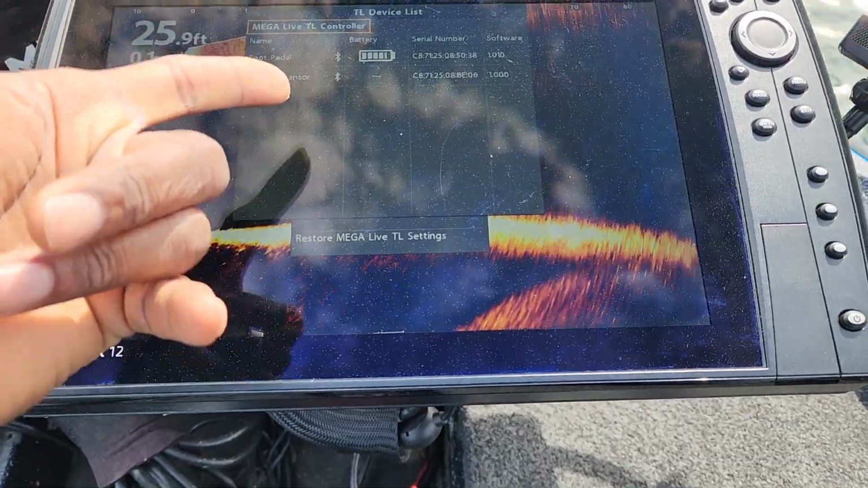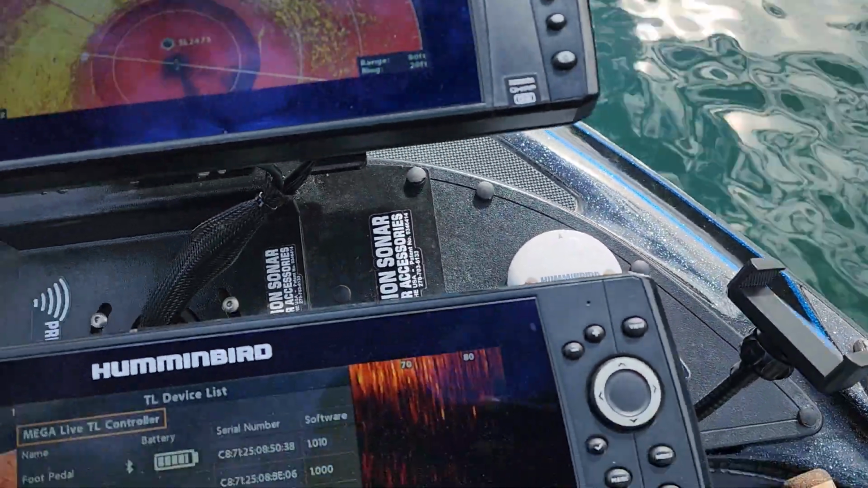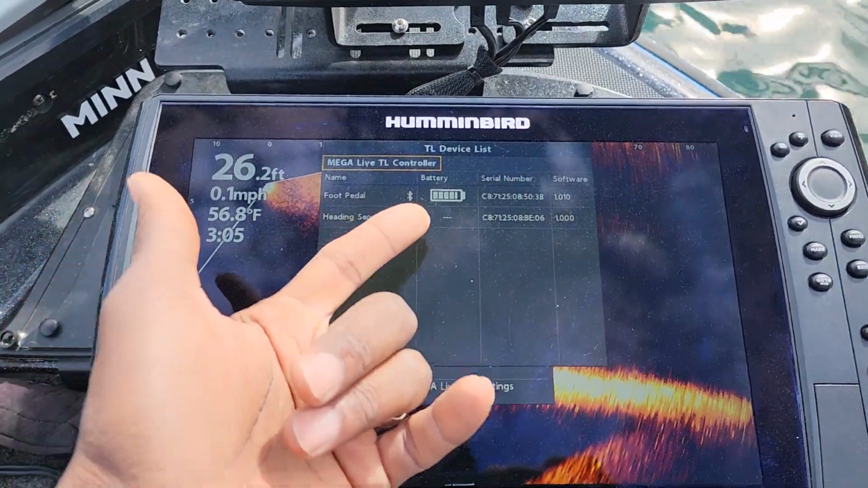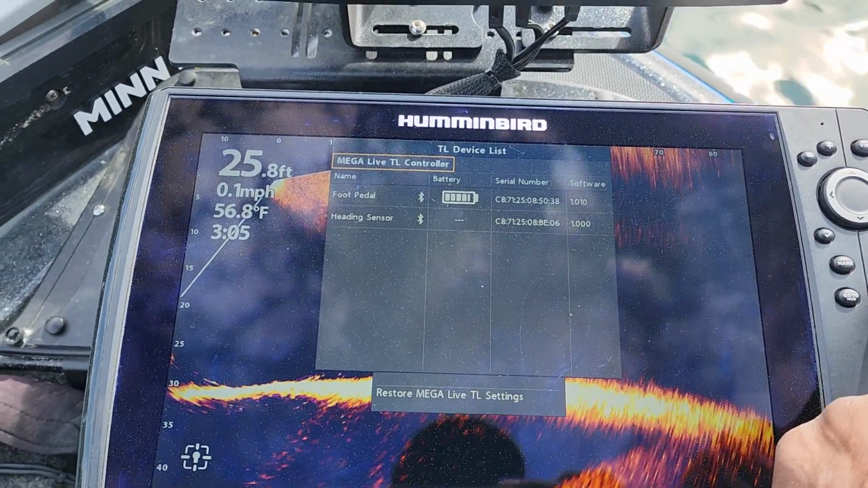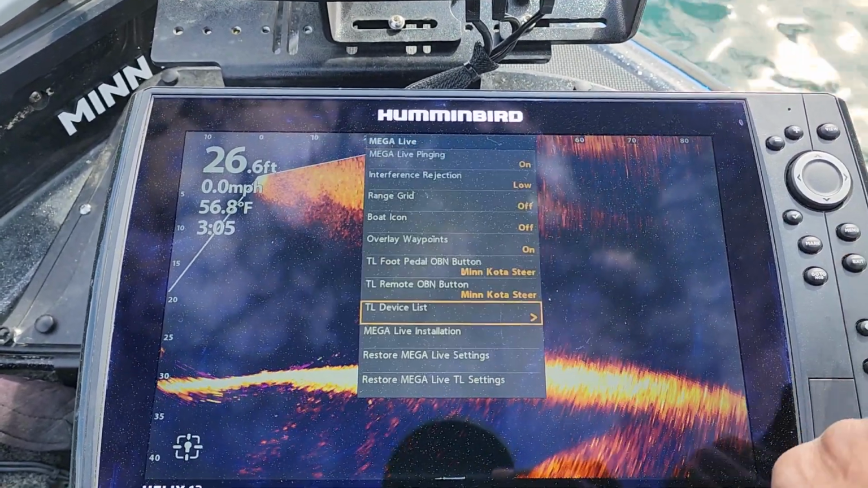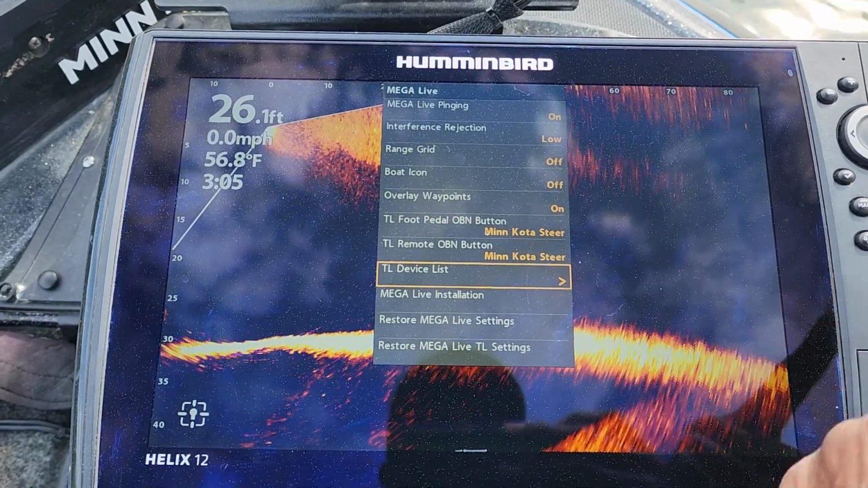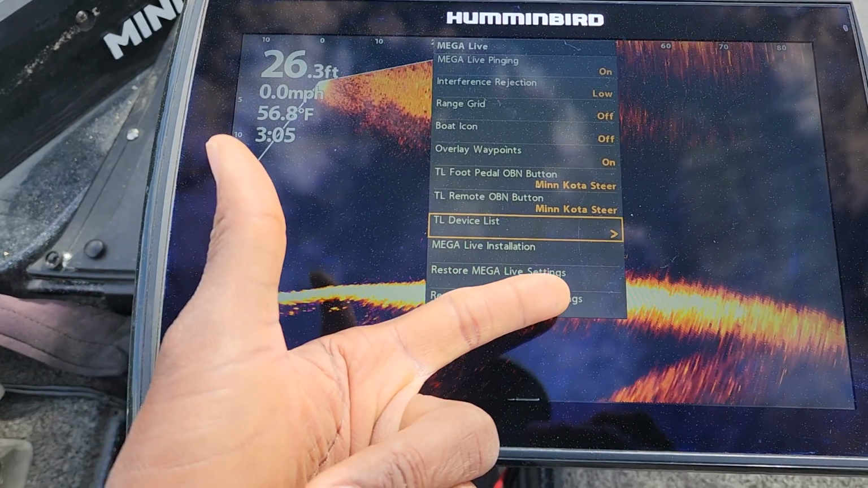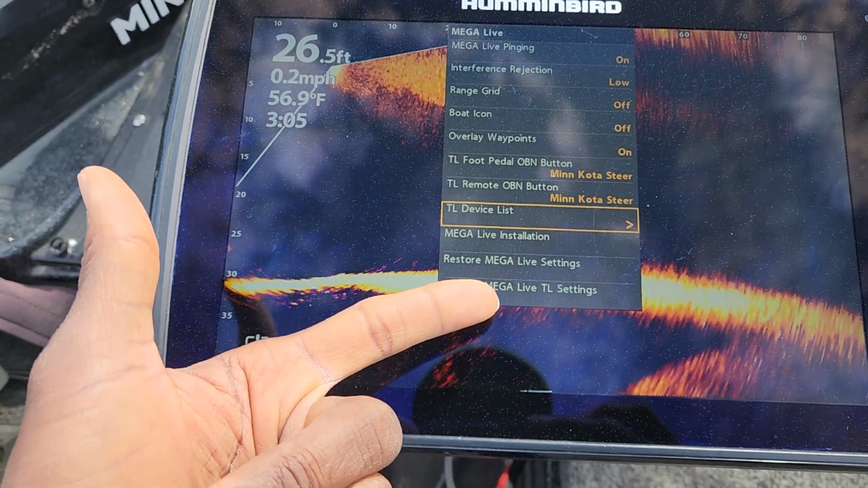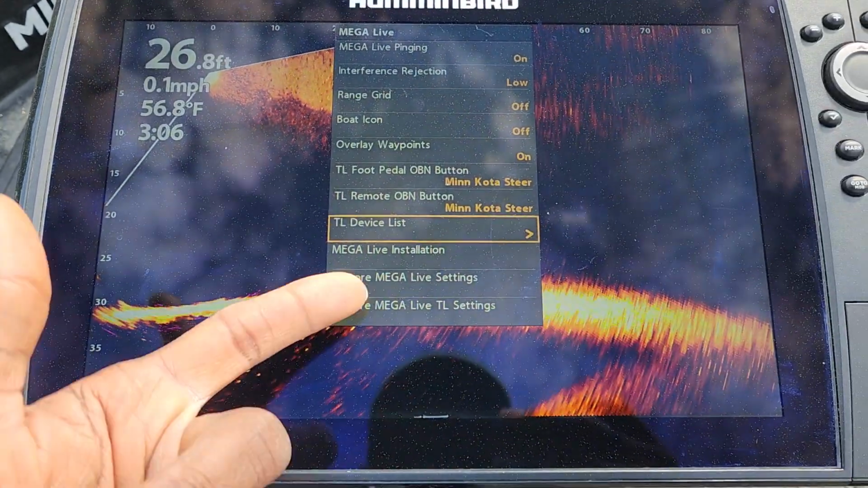Then your heading sensor. Right here, there's my heading sensor that I have connected to this unit, but that right there just shows you the setting for your heading sensor. And let's back out of here, hit the exit key one time. Now we go down to the megalive installation, and I'll just go to these real quick. Restore defaults for your megalive settings and your megalive target lock system. So that's what those 2 settings are.